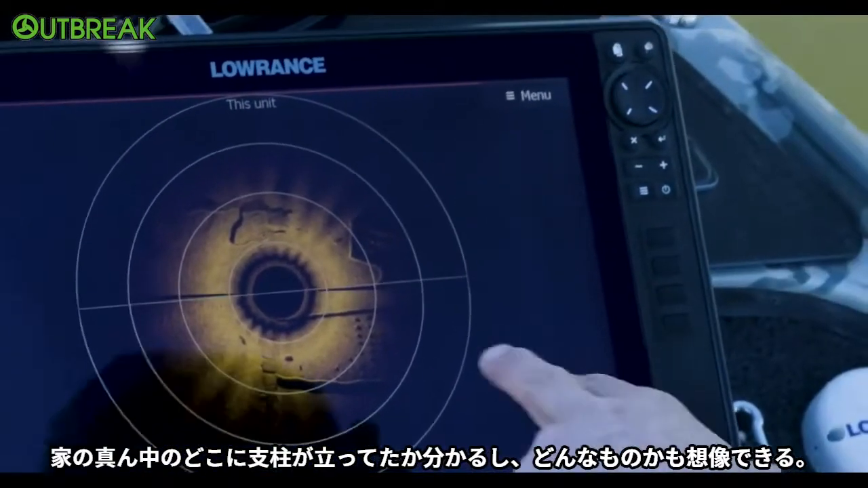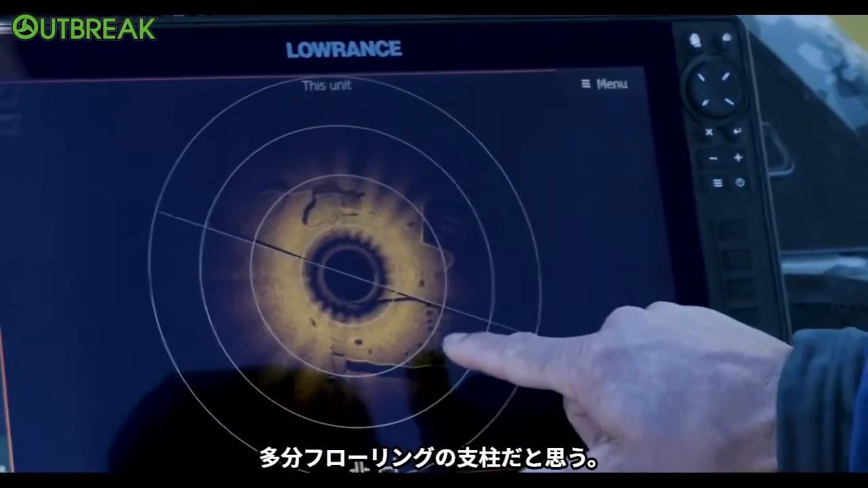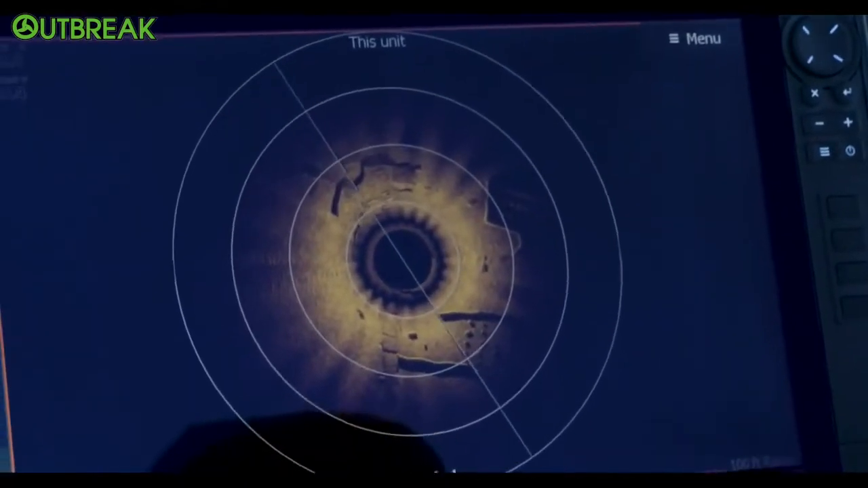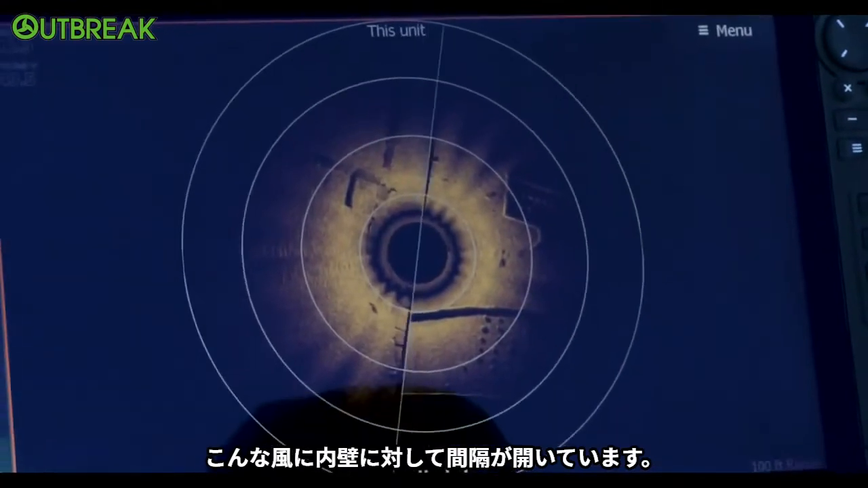I guess these are all where the posts of the house were in the middle of the house. That's got to be what those are. My guess is that those are the flooring posts. Yeah, they're just all perfect, spaced out for the interior walls.